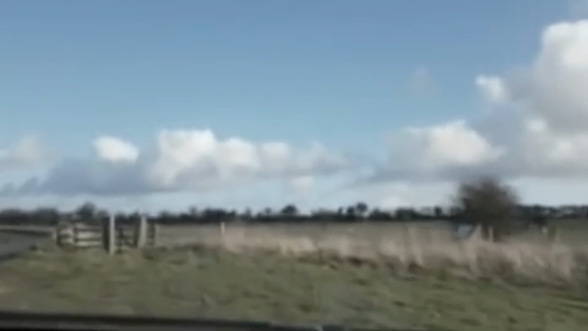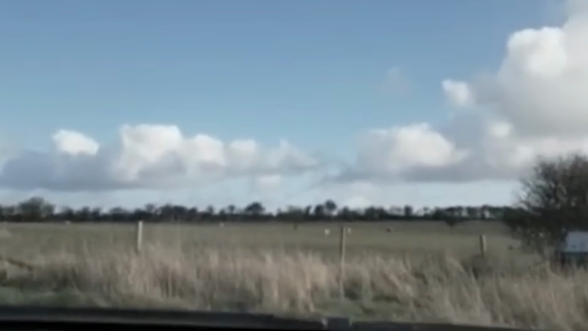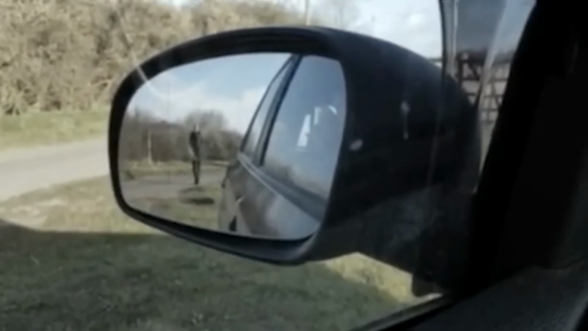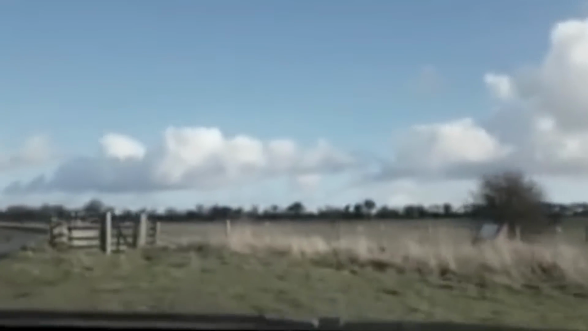To avoid this unsettling presence, the driver steered the vehicle off the road. But what was truly terrifying was when the driver stopped and, using the camera to look in the side mirror, saw Slender Man walking toward the car. This encounter with Slenderman was undeniably frightening. Let's hope the driver made it to safety.